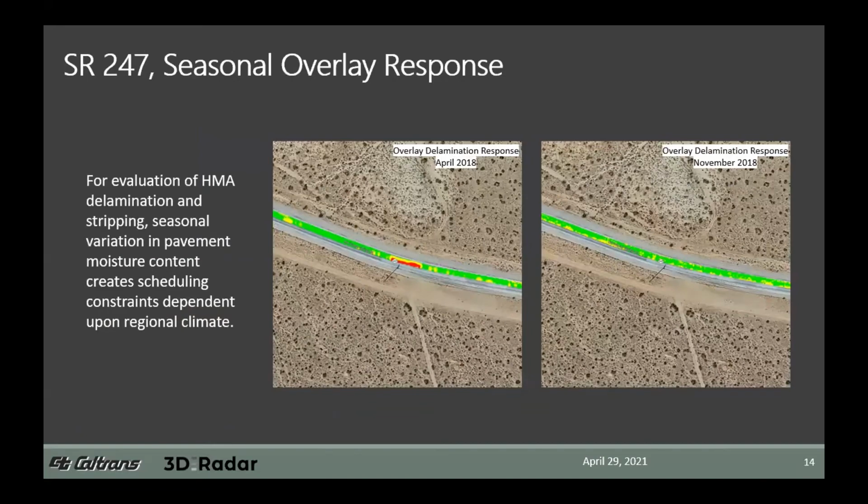There is a caveat in that, however. The SHARP research results indicated that moisture content can play an important role in successful detection of delamination when using GPR. Our results confirmed that observation. We collected data twice at that same location. The first round was in April, and that's when we had the successful detection.